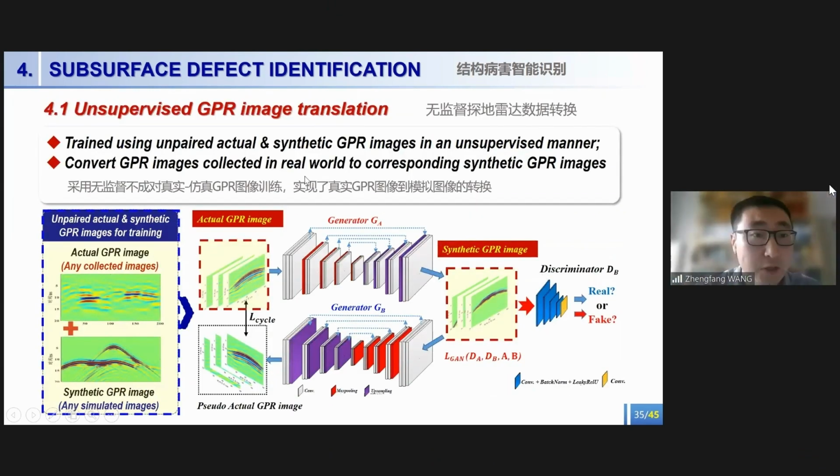To be specific, the unsupervised GPR image translation network is trained using unpaired actual and synthetic GPR data in an unsupervised manner. And this network can convert the GPR image collected in the real world to the corresponding synthetic GPR image.